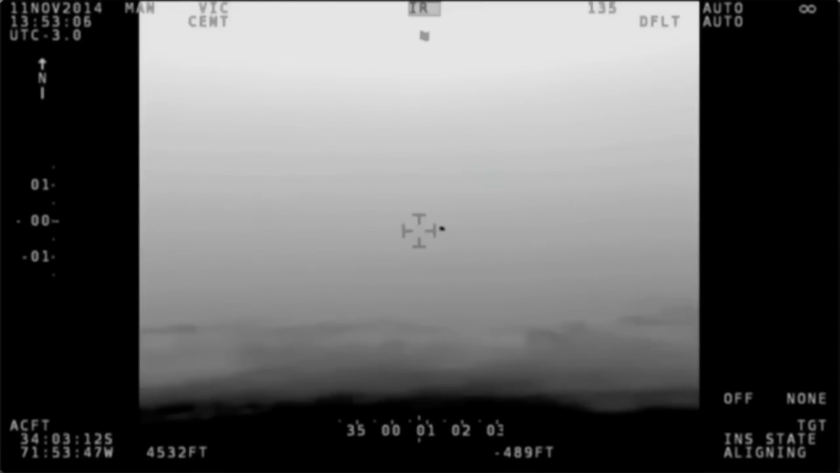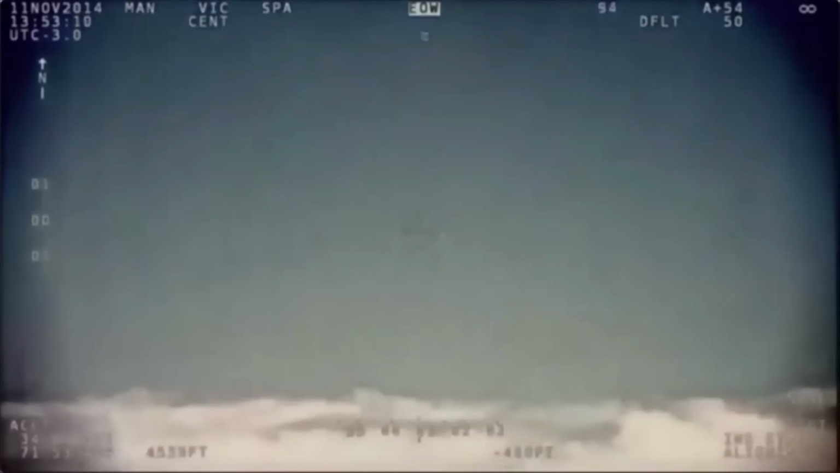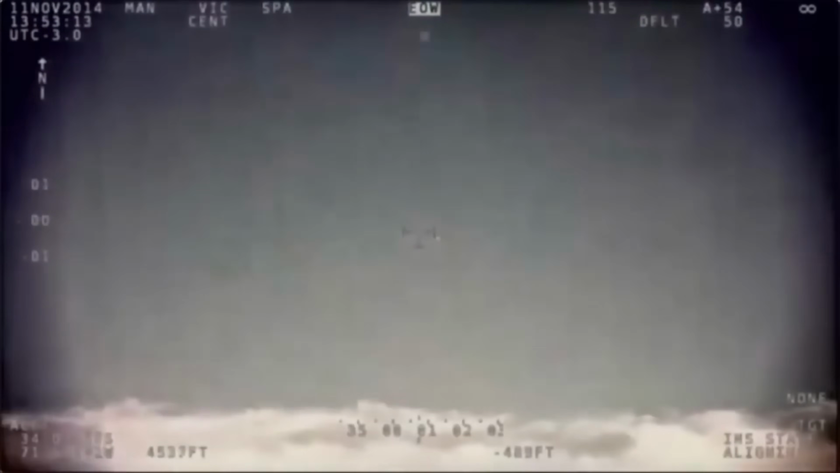This is another fascinating one. I love that it's actually giving us what we see with the radar. But then look, without the infrared, there's nothing in the sky. What the hell is going on?